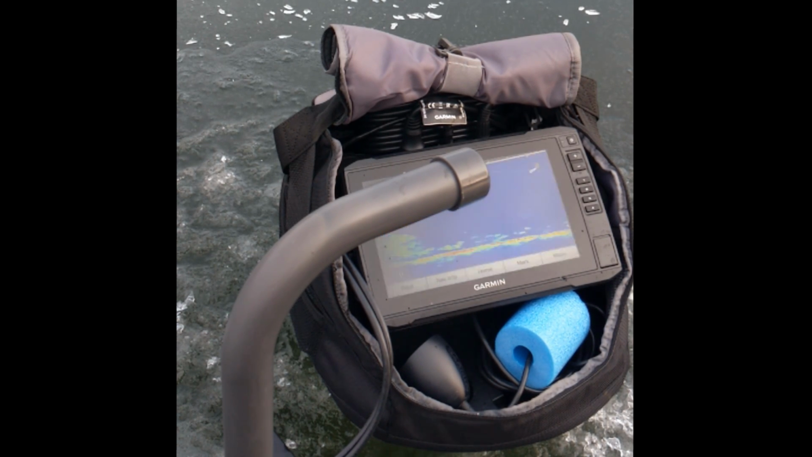Well, then I got some action here. 2 of them there now. Oh, well, you witnessed that. That was just a horrible hook set. I'll show you here. I'll switch it to down view in a second here. These fish don't want to play.